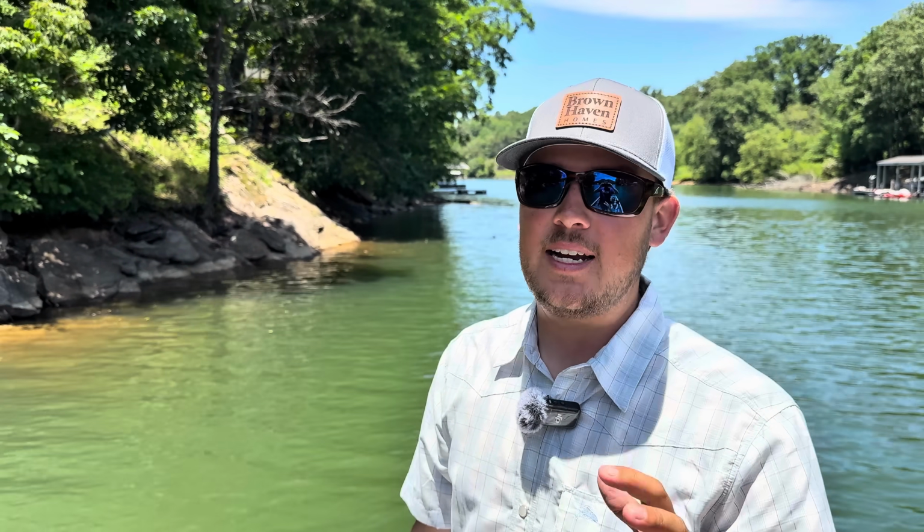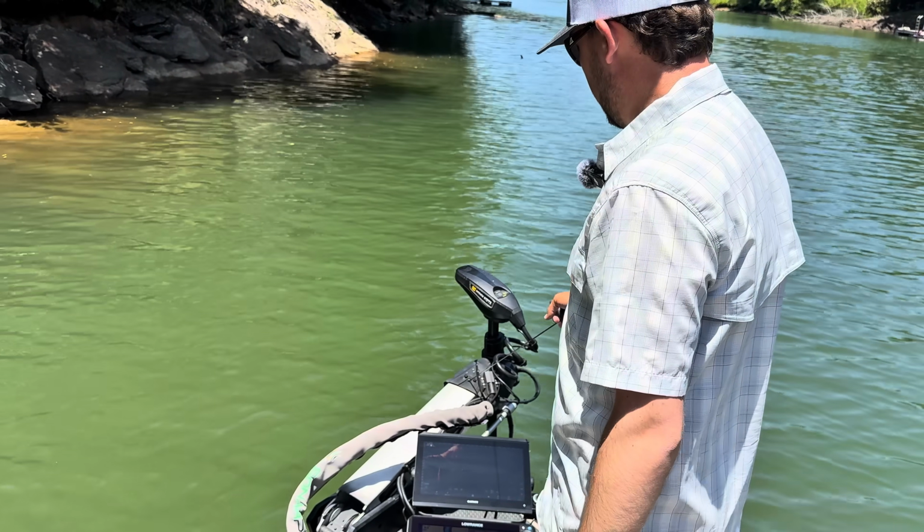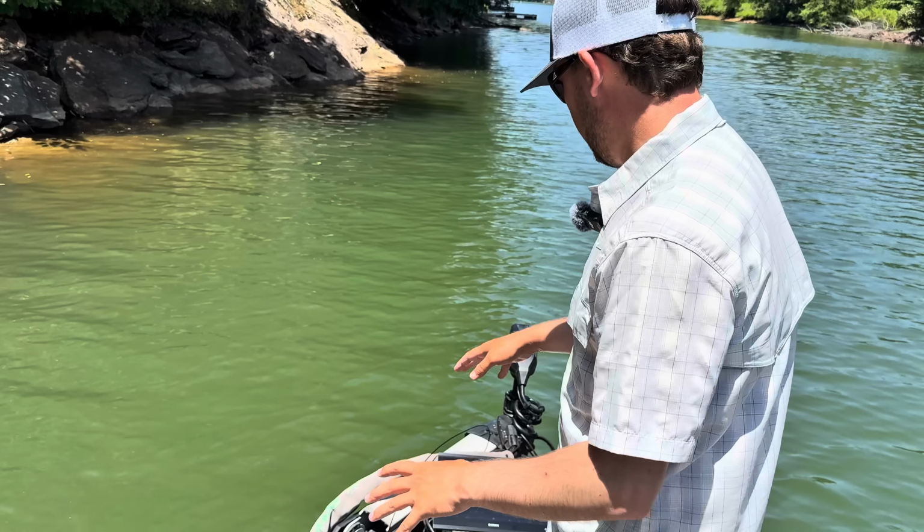All right, so this kills me whenever I see people do this. I'm guilty of running to the front of the boat and throwing the trolling motor in the water, but I always let it down easy. So when you pull the trolling motor, when you engage it, lower it into the water. Don't throw it into the water, but lower it into the water.